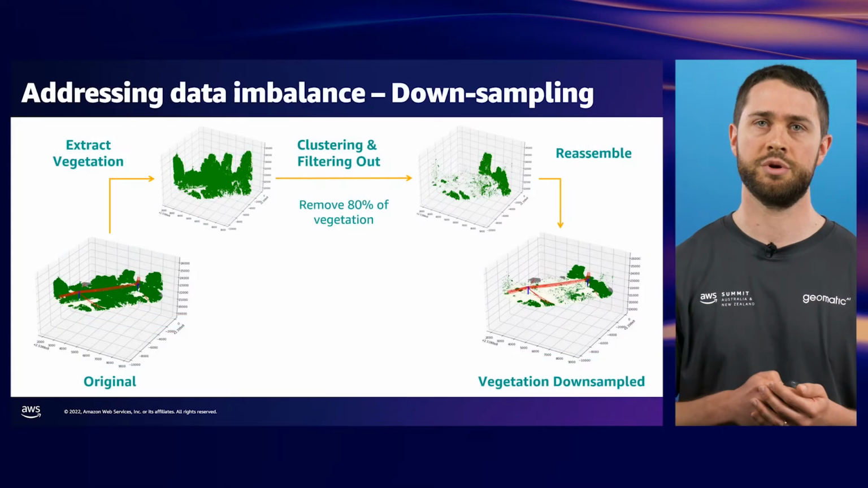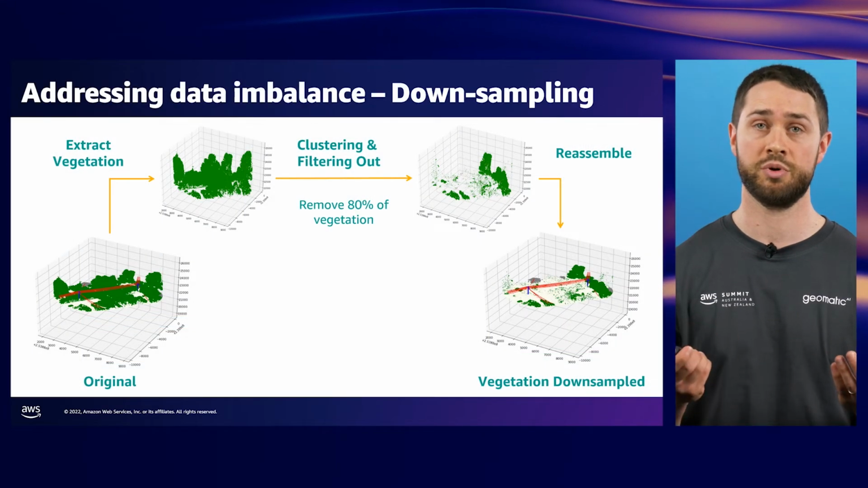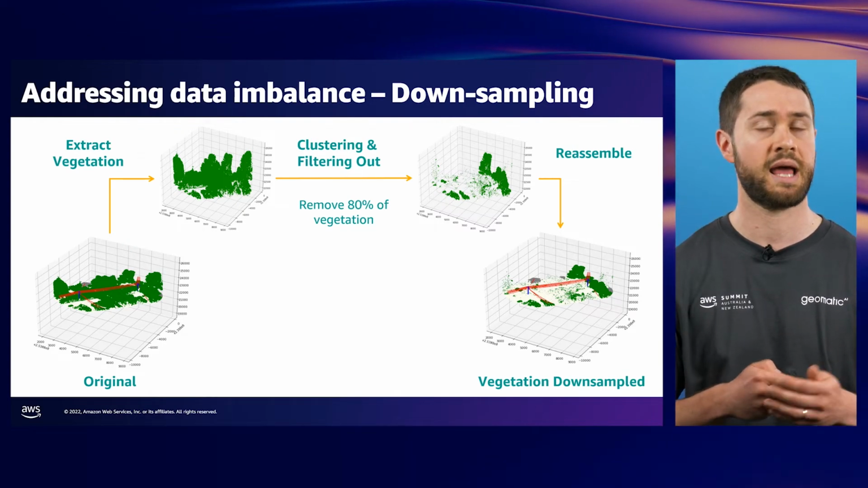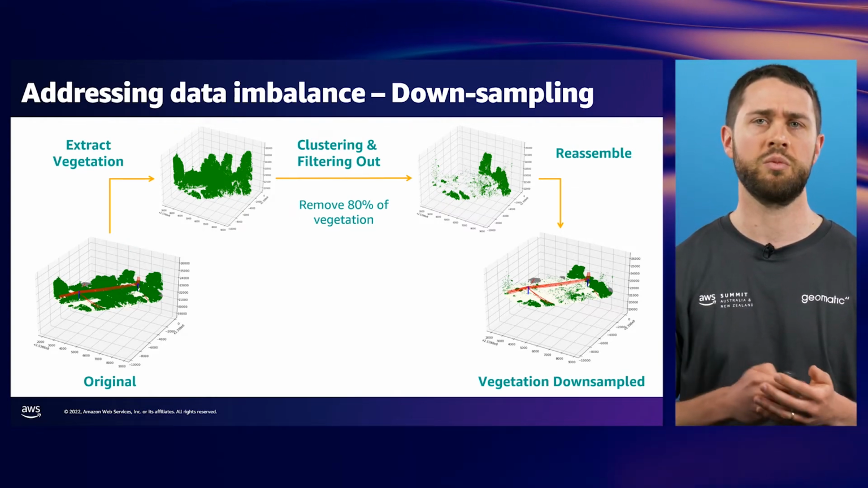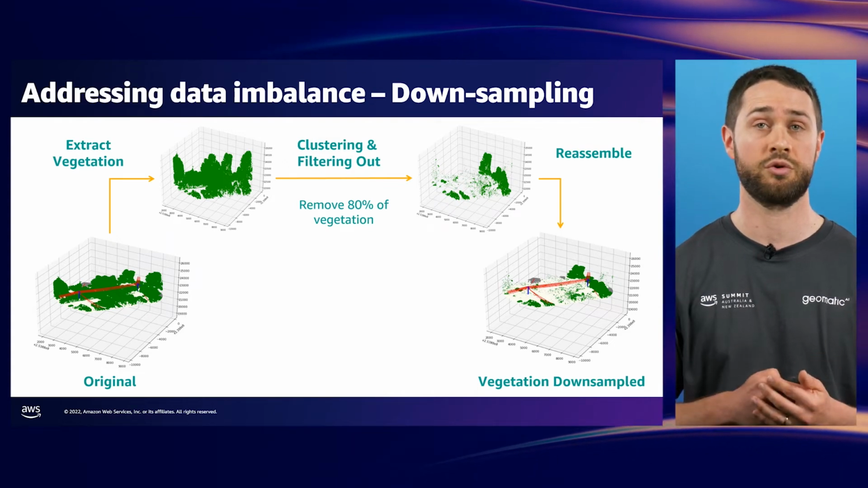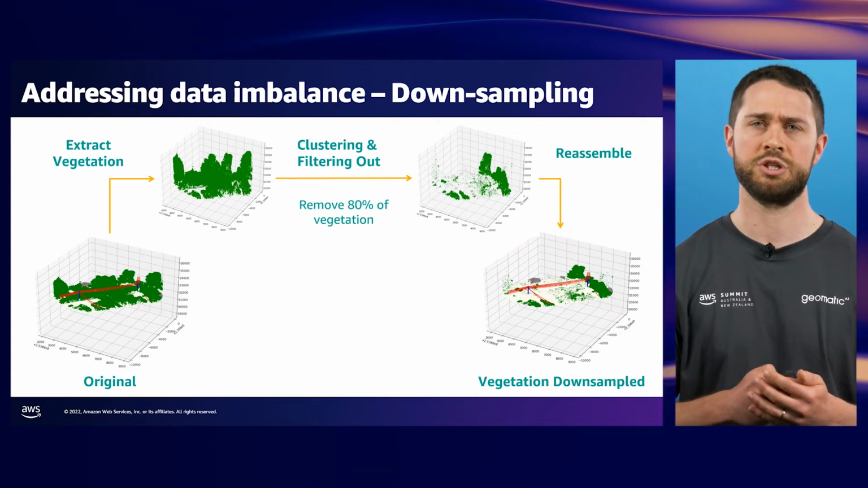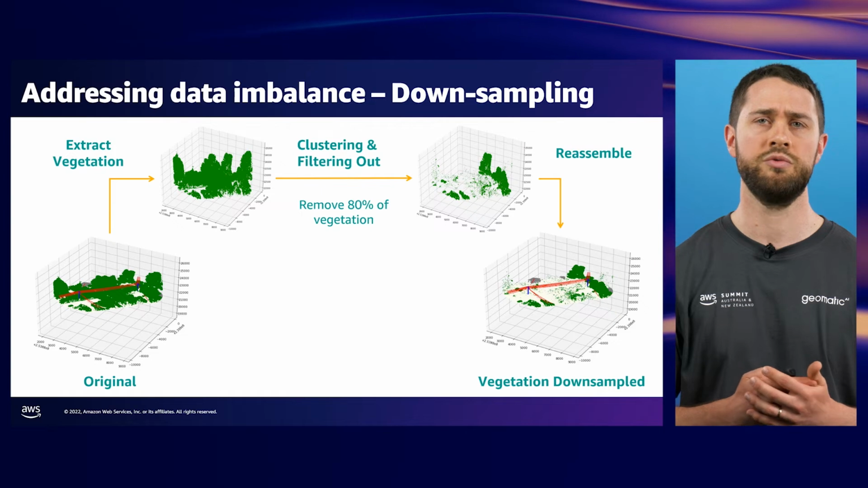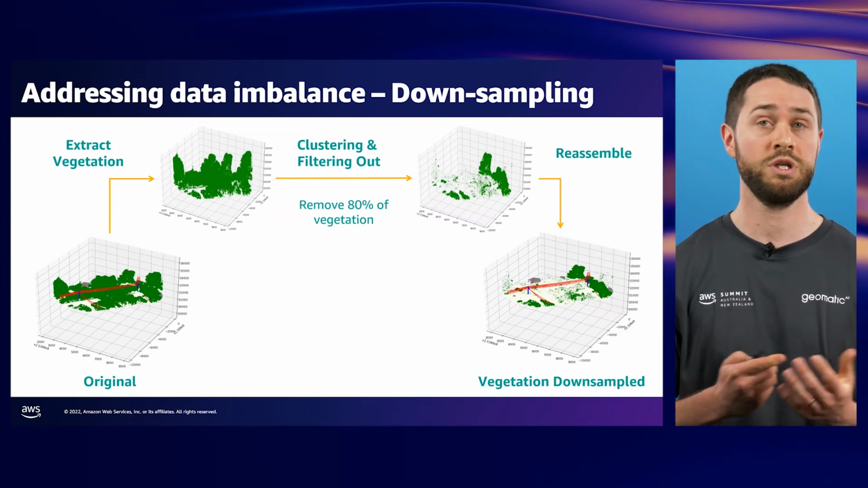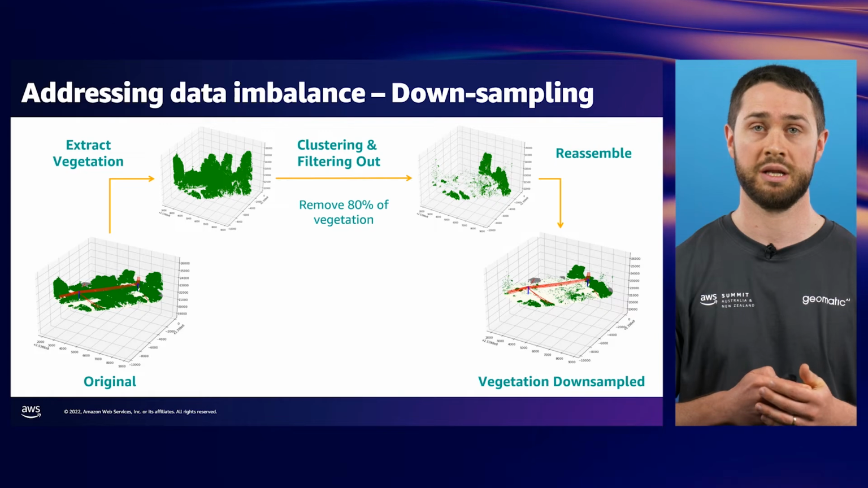The downsampling process reduces the volume of vegetation points in the training set while leaving the validation and test datasets as is. The algorithm works by first isolating clusters of vegetation using a DBSCAN algorithm. Starting with the largest, the clusters are progressively removed until only 20% of the original vegetation remains, at which point the dataset is ready for training.